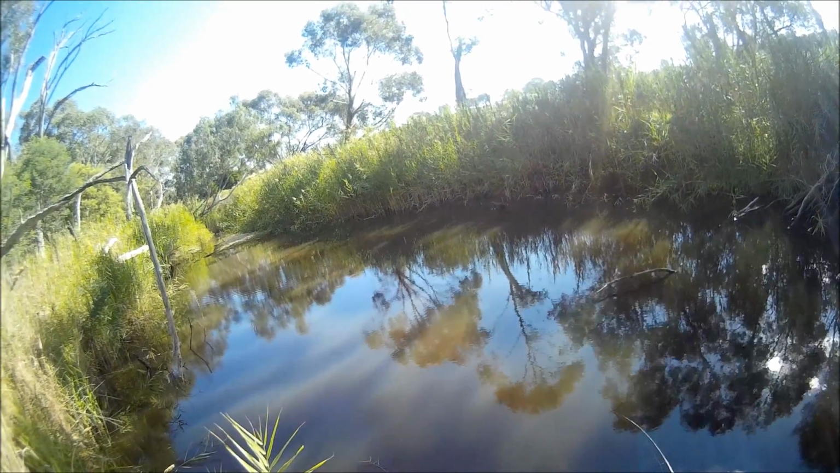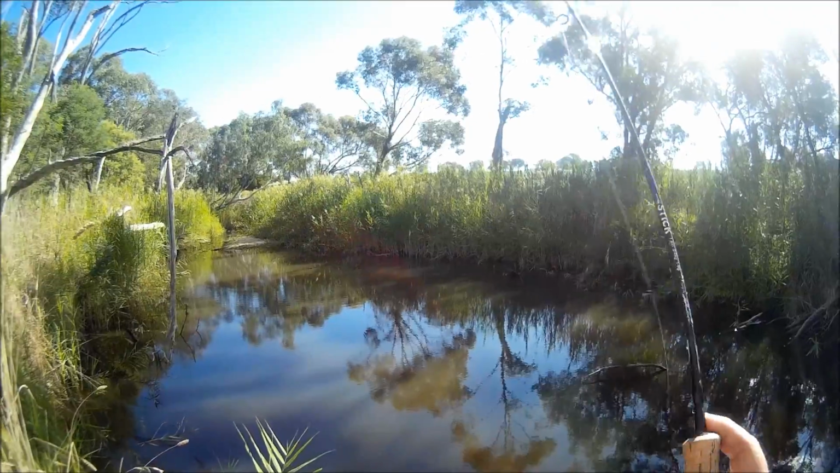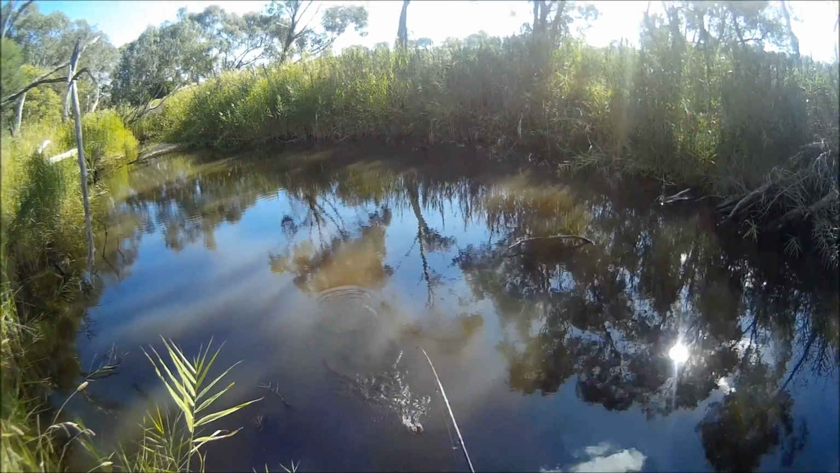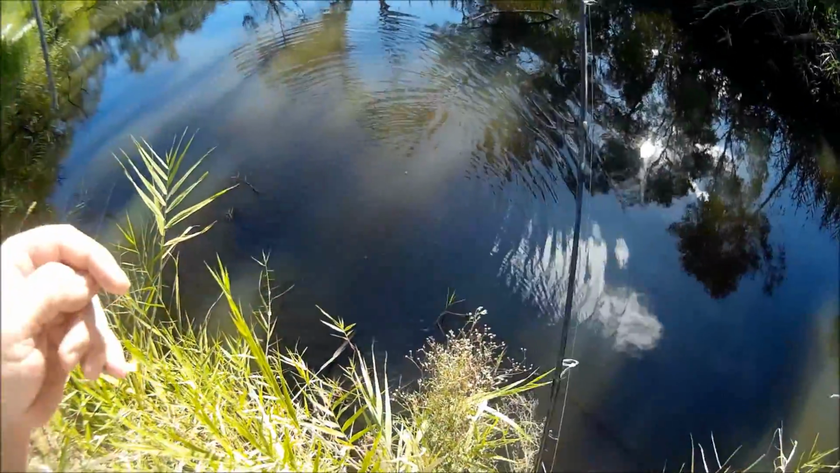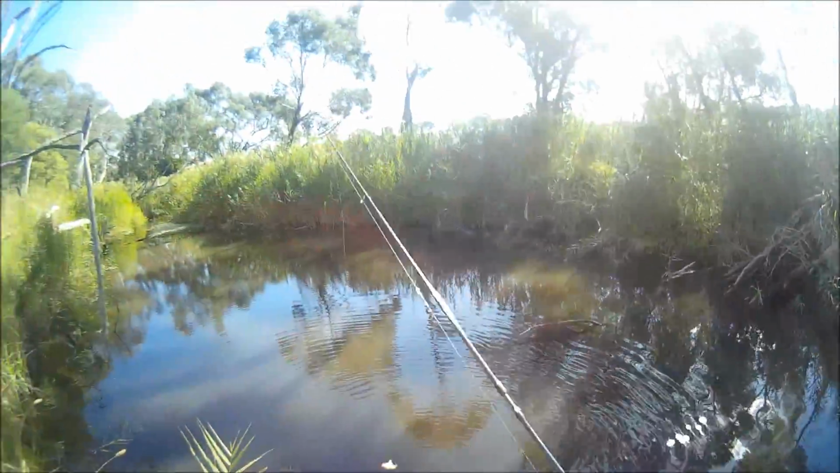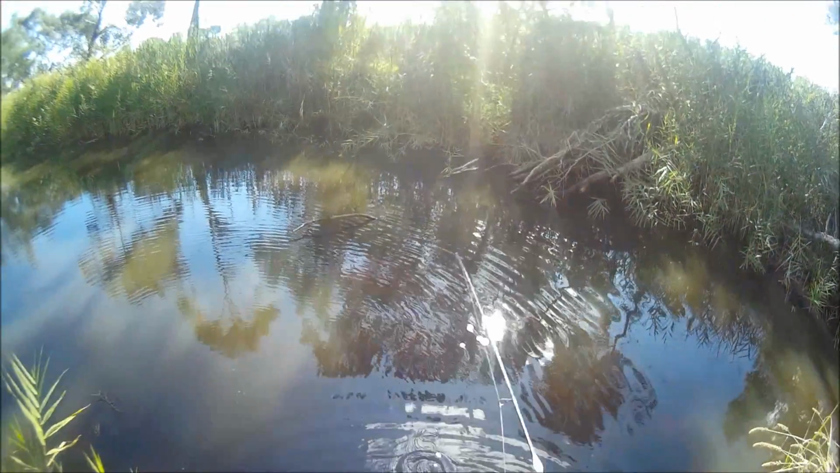I'm still shocked at the fact that I caught one on the first cast, and there's another one. I caught one on the first cast, and I've made about 50 casts since. I've probably caught 3 or 4 now. There we go, another nice redfin. Might get a photo. Oh no, I won't. He's self-releasing. There you go, buddy. You're stuck on a tree. I was going to get a photo of that one, but he had other ideas.